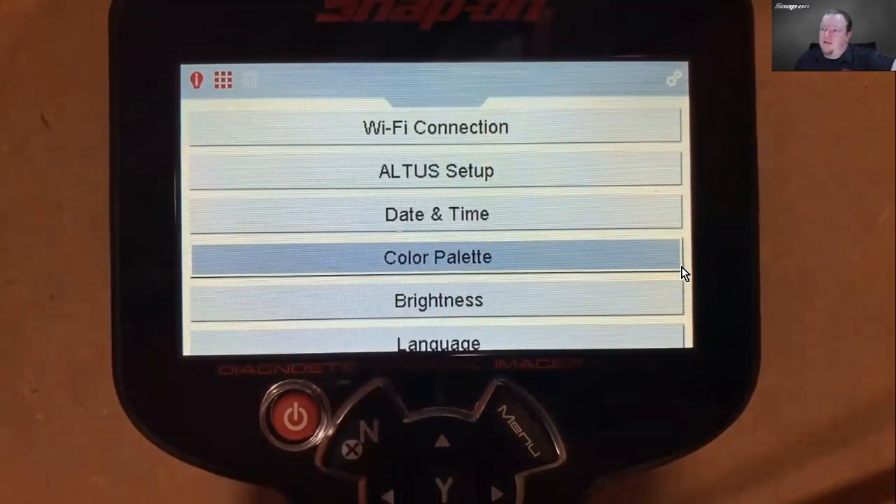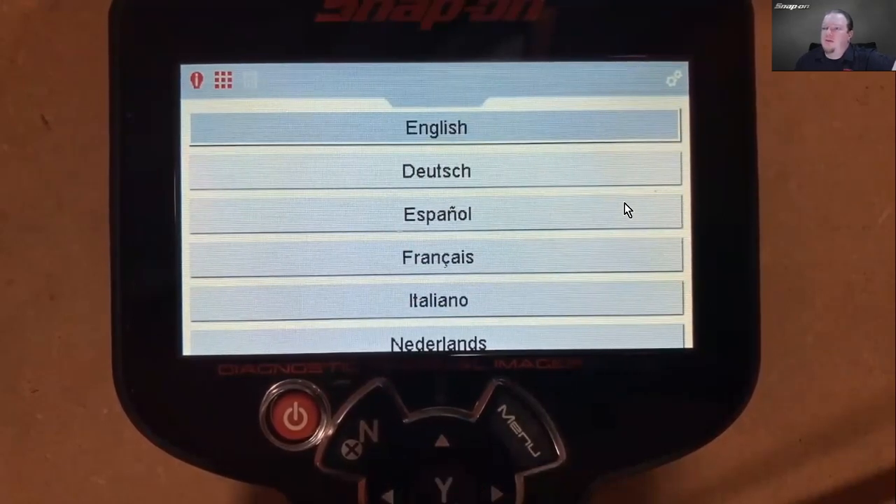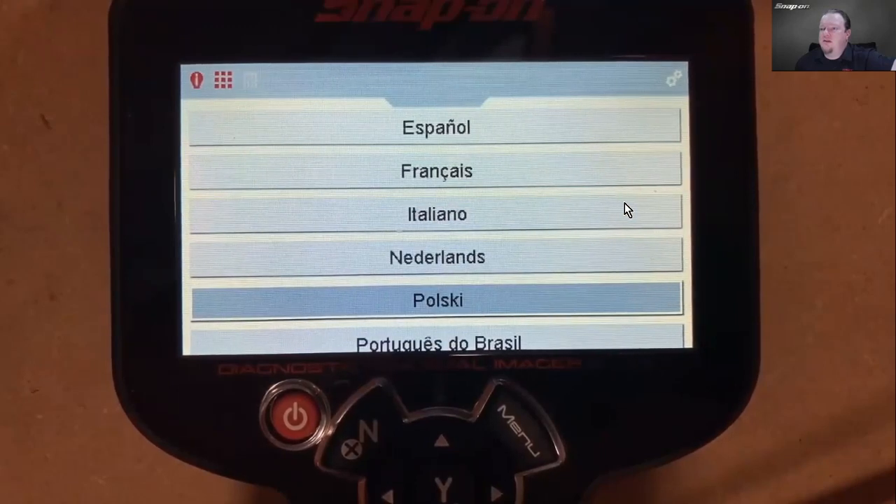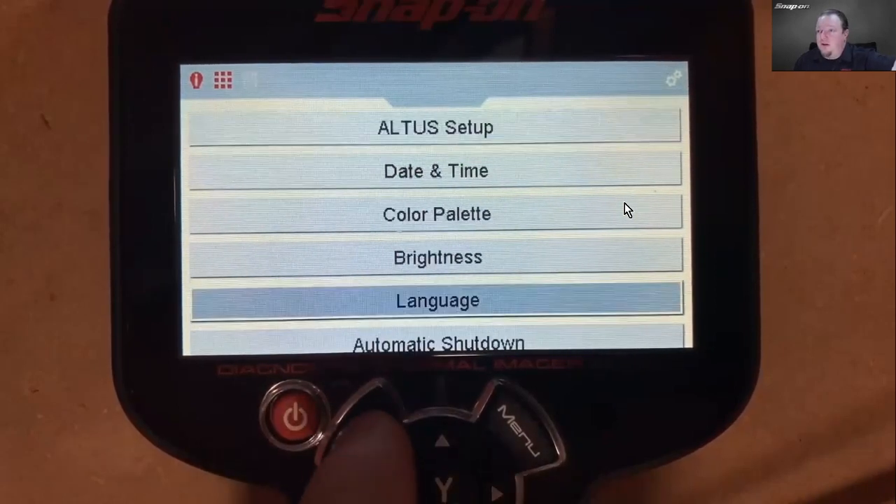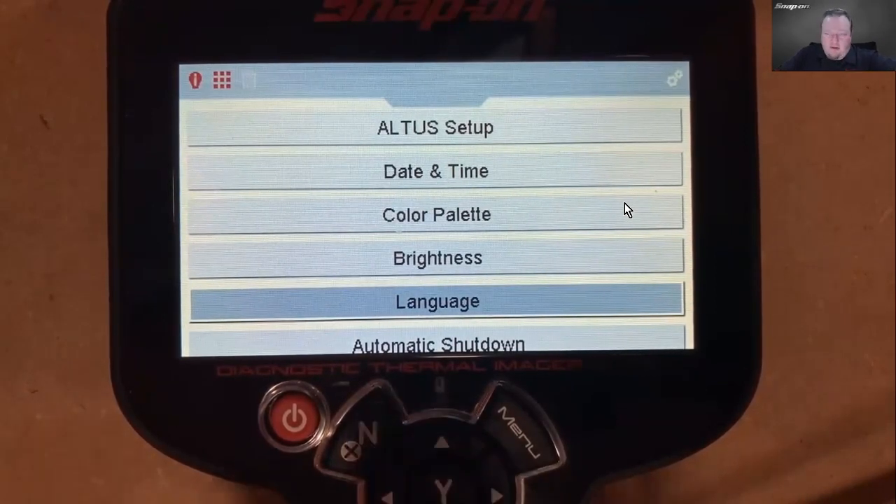Let's see, brightness changes the brightness of the screen. That'll change the focus of my camera, so I'm not going to change that. Language: 1, 2, 3, 4, 5, 6, 7, 8. Eight different languages you can set it to, so it's a global tool. Not all words on it anyways, if you know what I mean. So it's mostly in the troubleshooters where the words are.